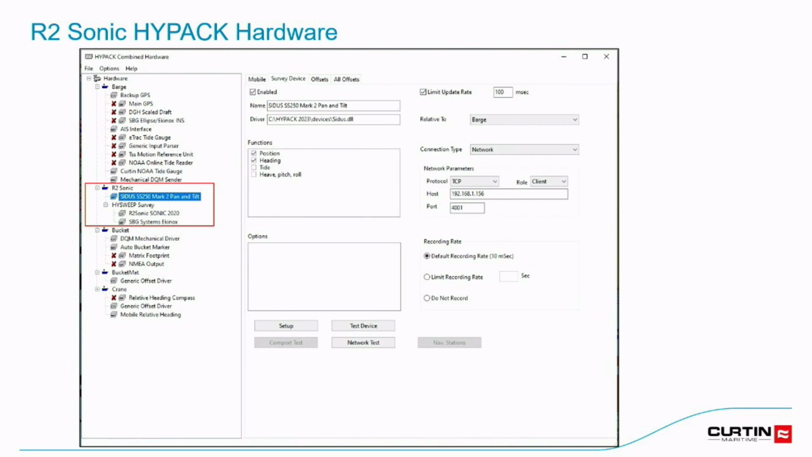So in order to set this up in HYPACK hardware, it's basically just like setting up a multi-beam boat. The only difference is we put in the Sidus driver that will be used for the heading. This is for the R2 Sonic setup. So that's now your heading instead of the barge, or the boat or barge heading.